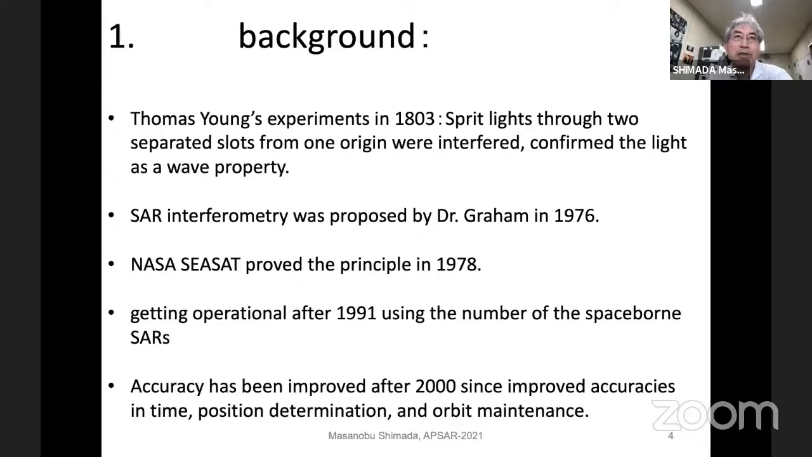Light has the characteristics of waves, and one signal emitted from one source is split into two slits, producing fringes on the screen. This proved that light has the characteristics of a wave.